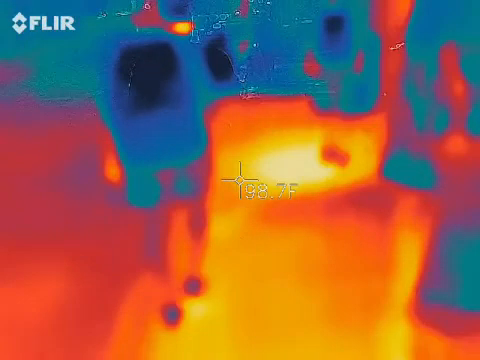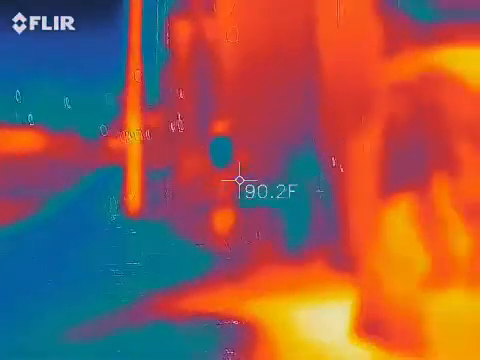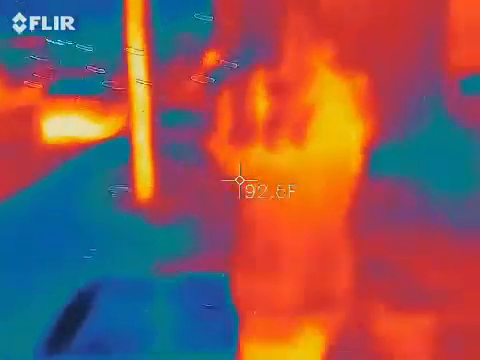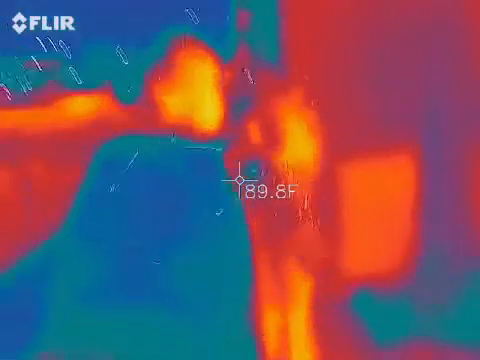Dad, on the thermometer, Mom's head is hot. What? Back in the day. Yeah, not today. But it picks up Mom's head, but it doesn't pick up her hair that she's put in a mohawk. So it looks like a floating head.